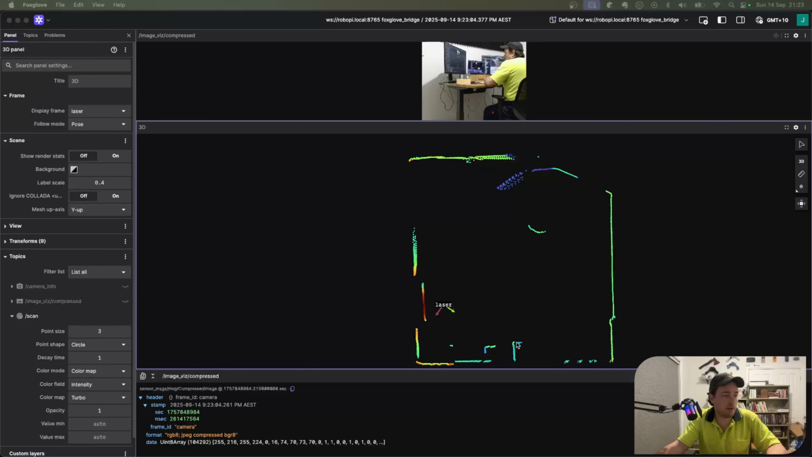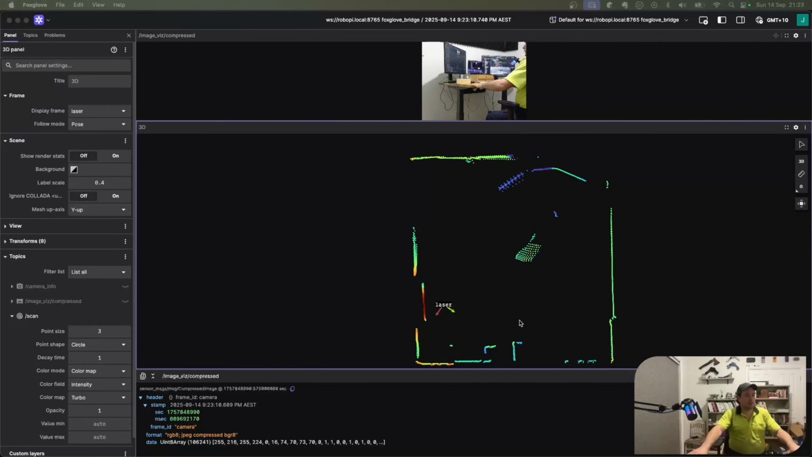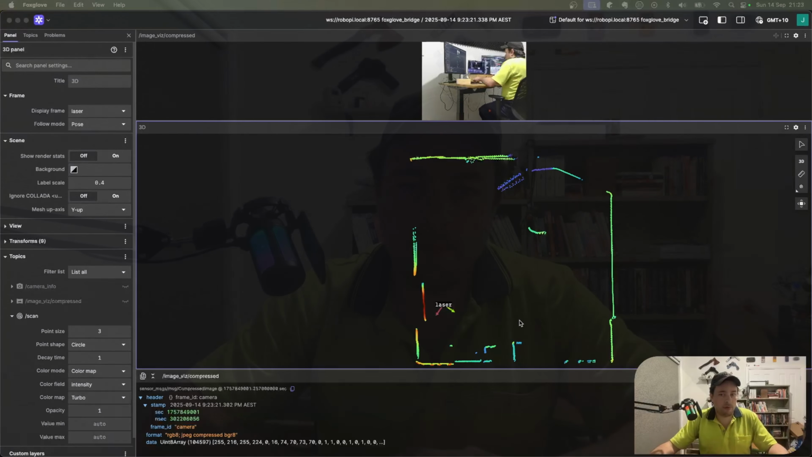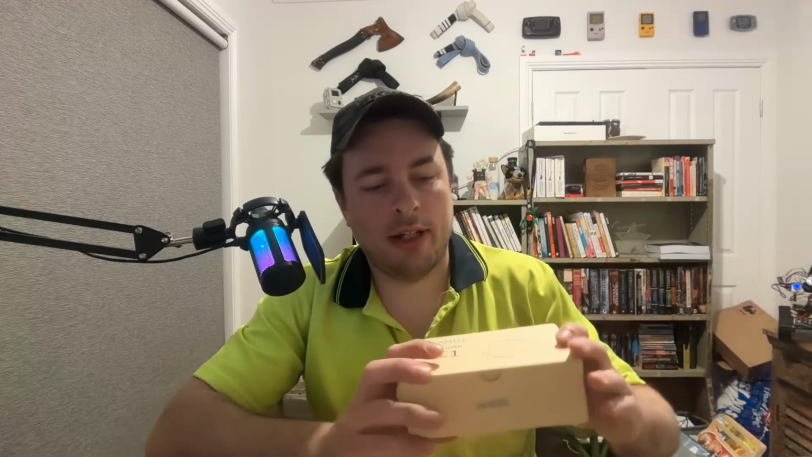And that's pretty much it. You can see it's got part of the bookcases and that down here. And then if I move, you can see me moving. So it's quite responsive. You know, there's no delay in it as I'm moving closer to the robot. Yeah, so that's pretty much it. So there we go. That's how you can add a LIDAR to your project in about half an hour.